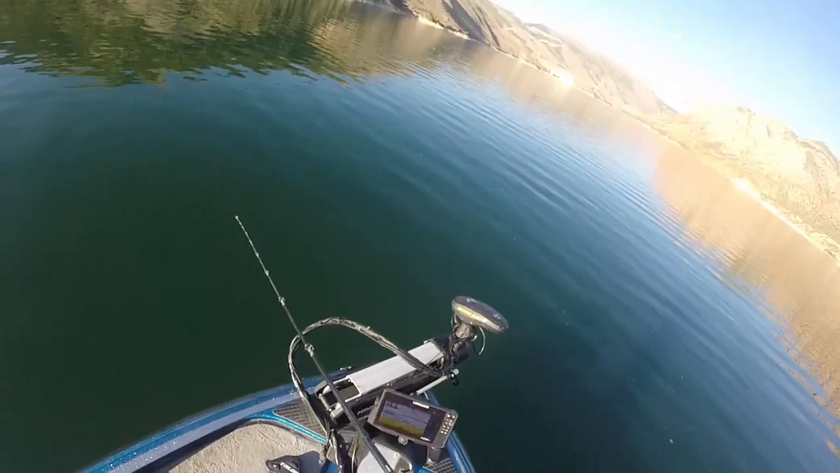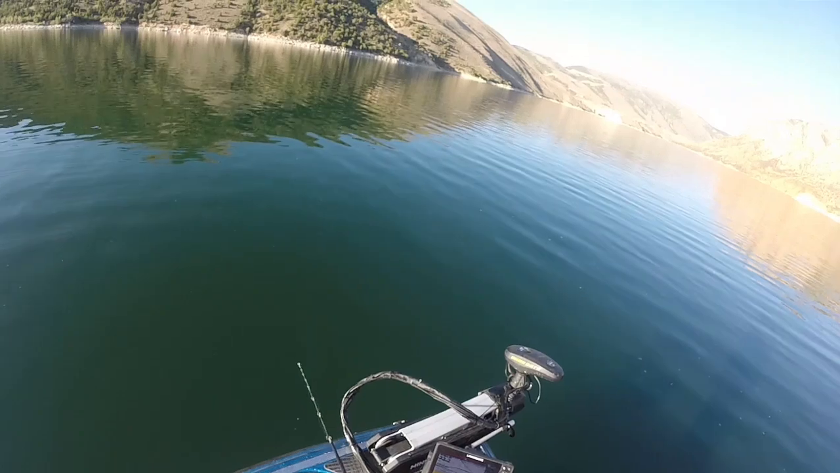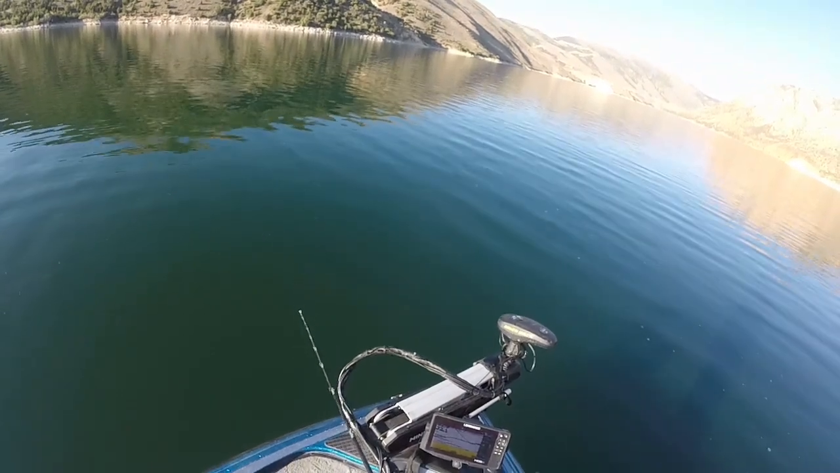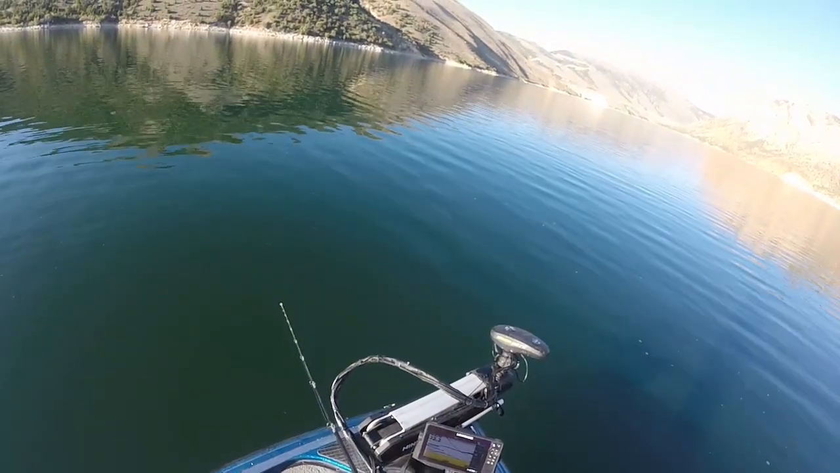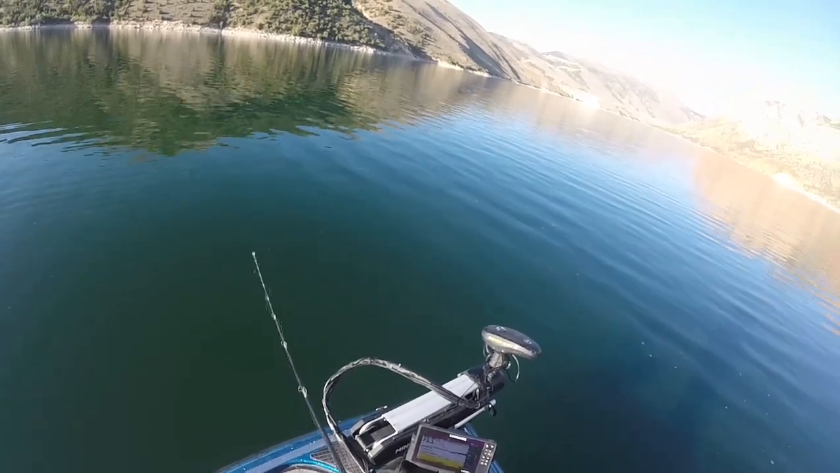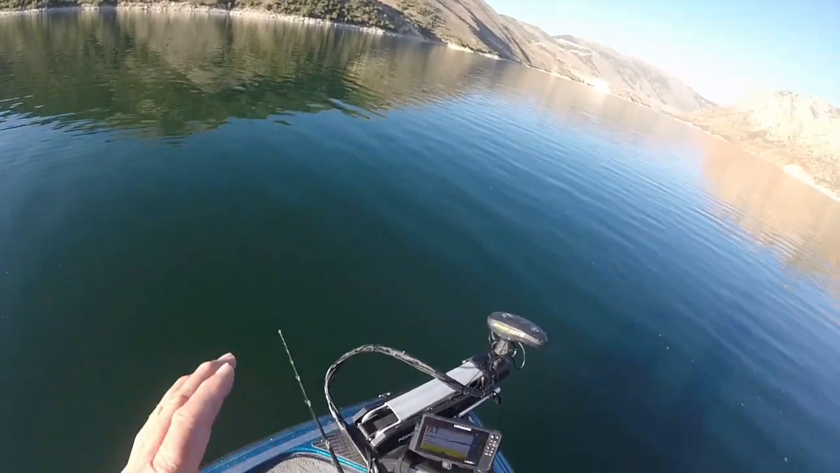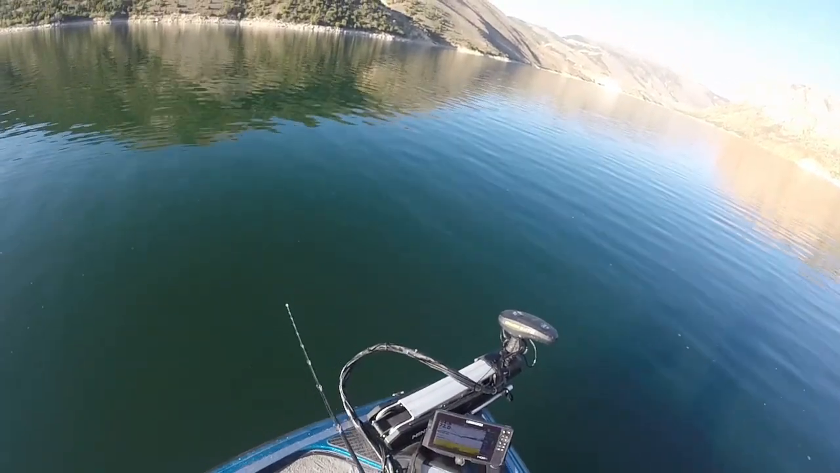That last fish, I had to chase him all the way down to the bottom before he hit. He started right at 35 feet, and then I saw him move down to the bottom, and I just followed him down with my spoon, and there he was. So, you kind of have to play it by ear.